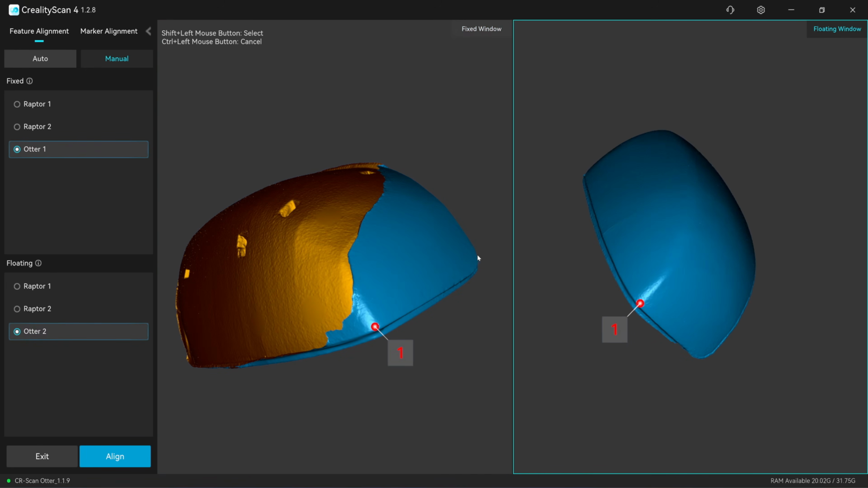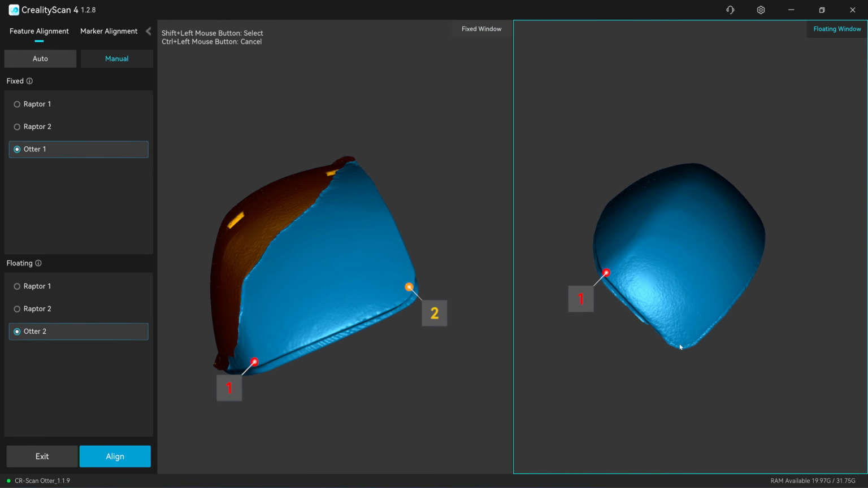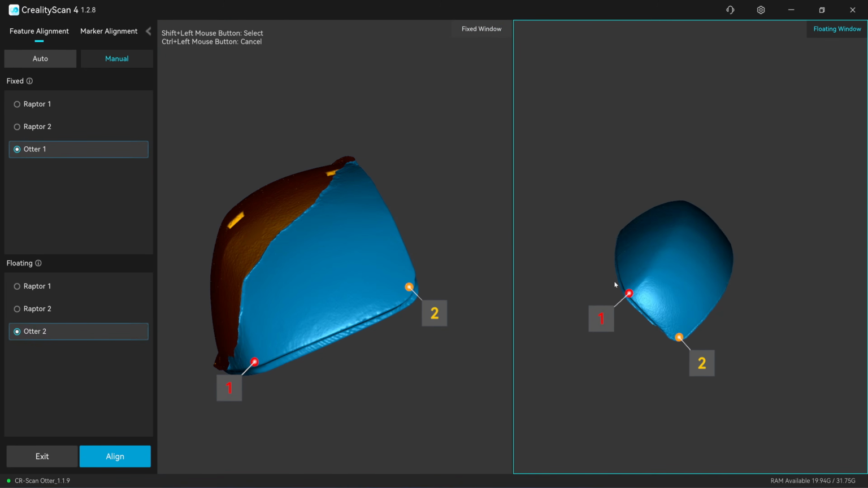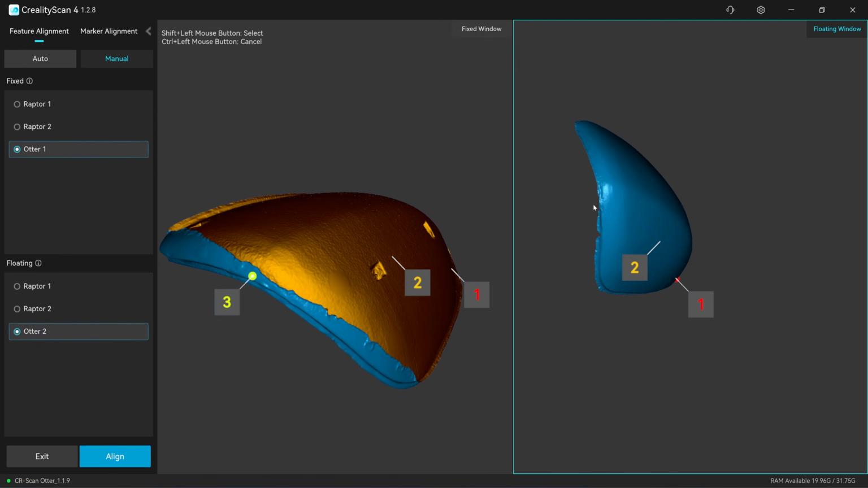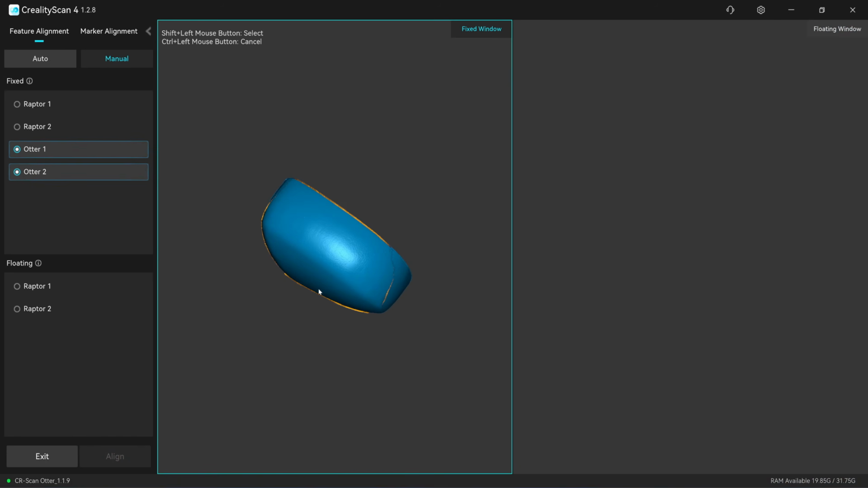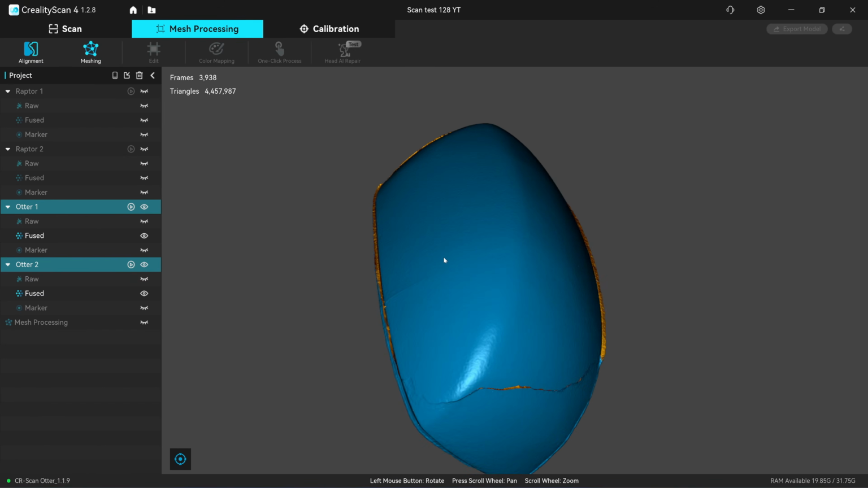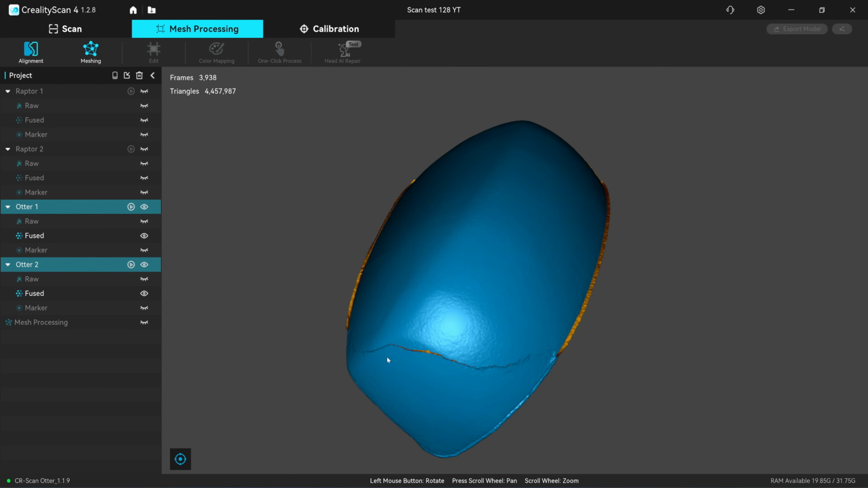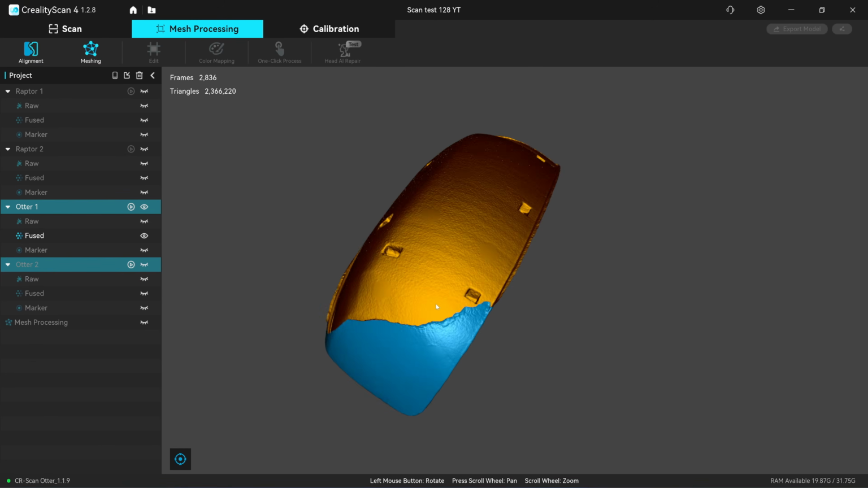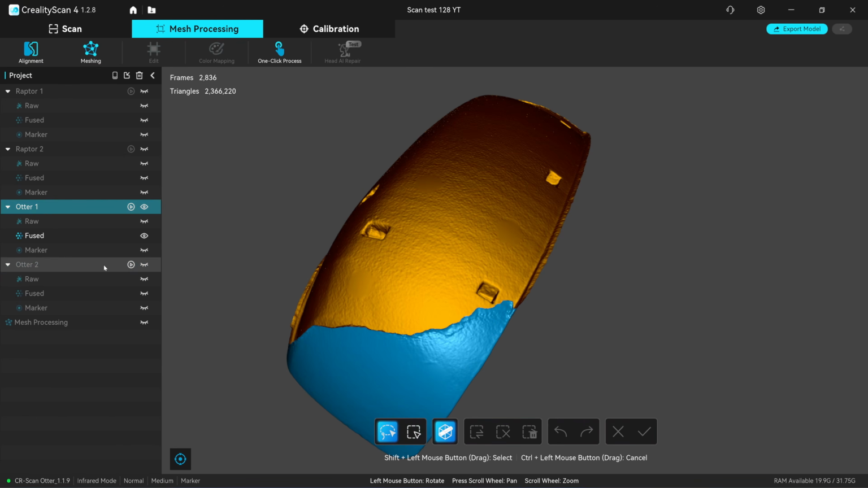1 and 2. You can see that the sidewall from the Otter is not much captured. Number 3 will be here. It has a large seam line. This seam line is caused by a low quality point cloud. To remove this low quality point cloud, you have to fuse it again.